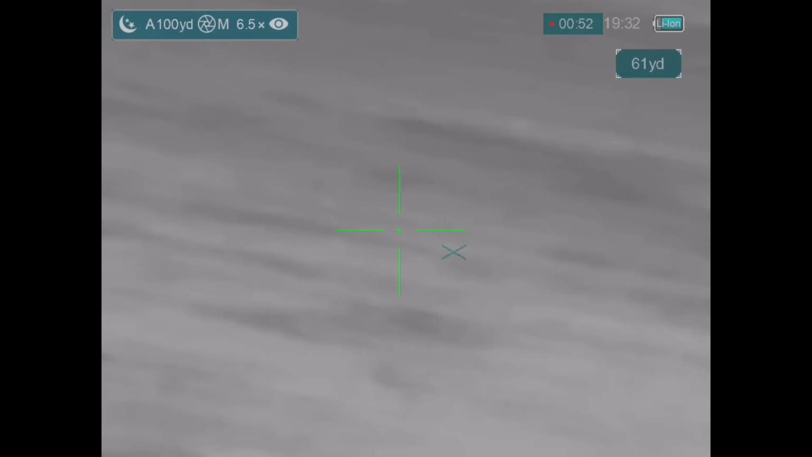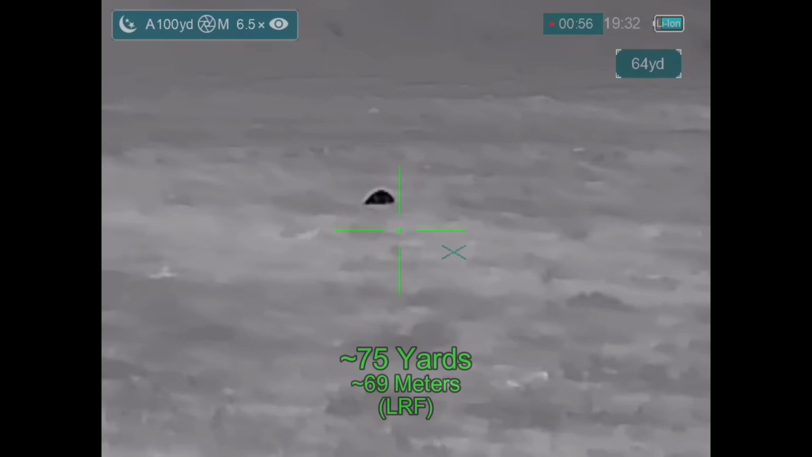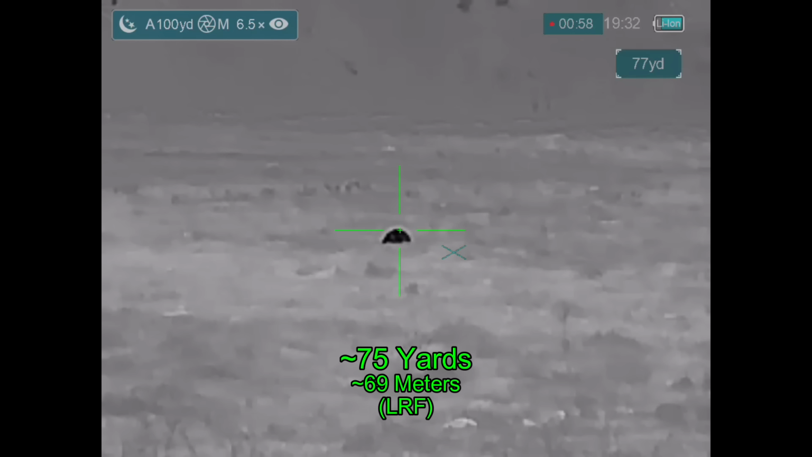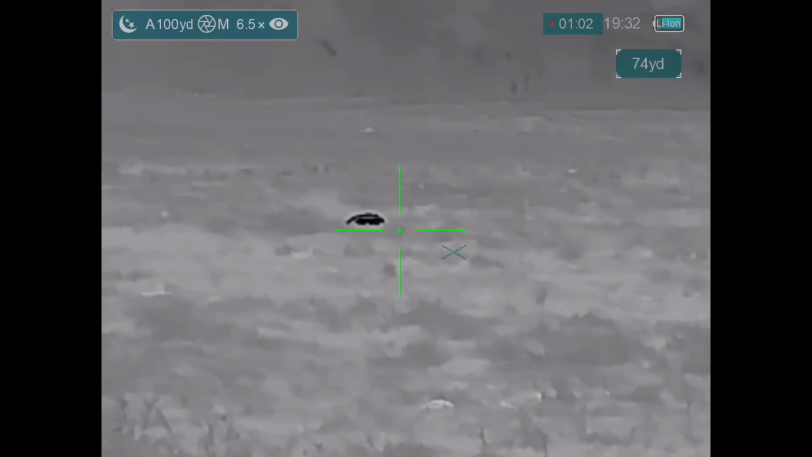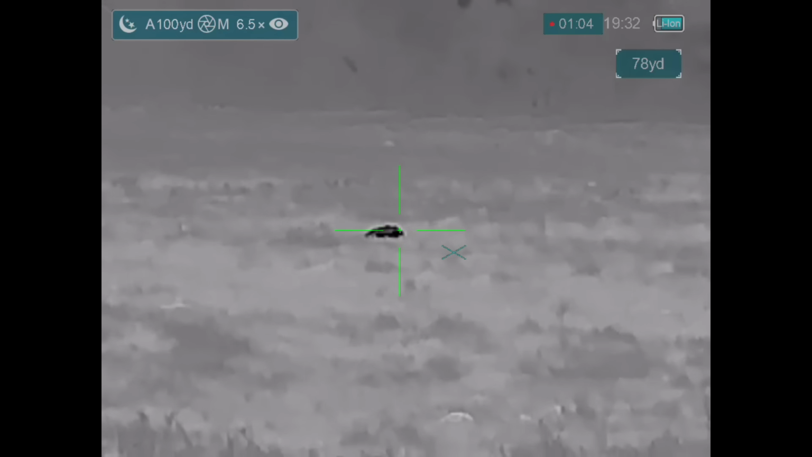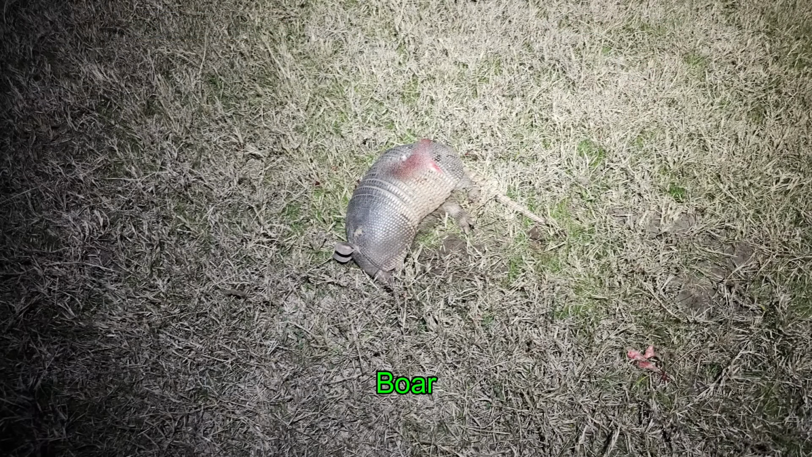And he's doing the curly shuffle. So I figure he's done. Spin back over, find the other armadillo. That's 2 down. I did not find the first armadillo, but I did find the second one, and once again, it was a male.